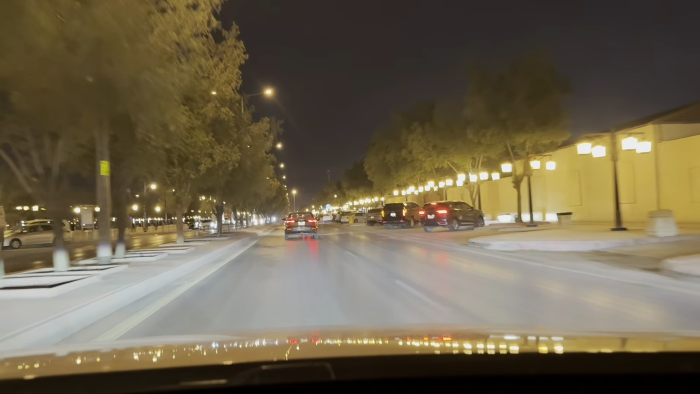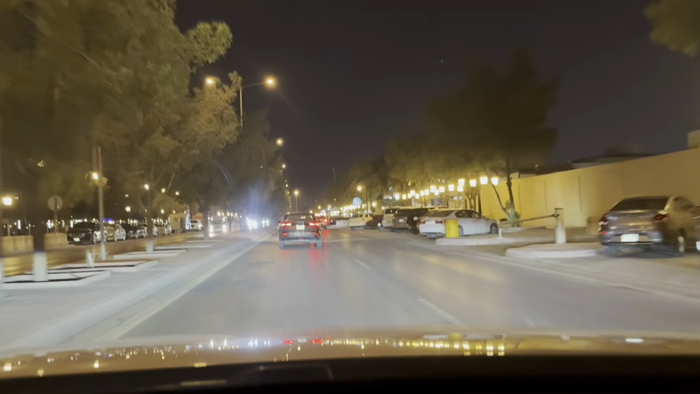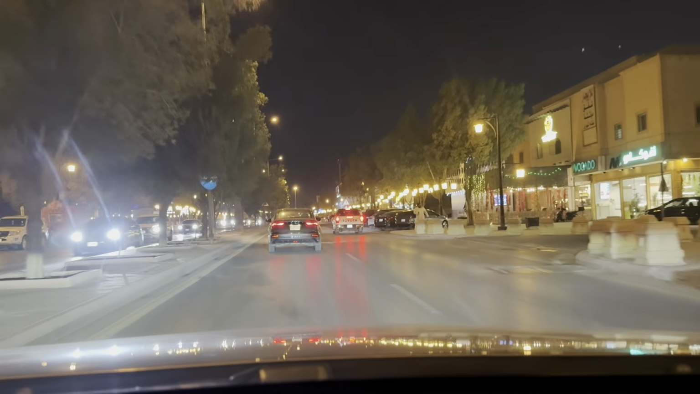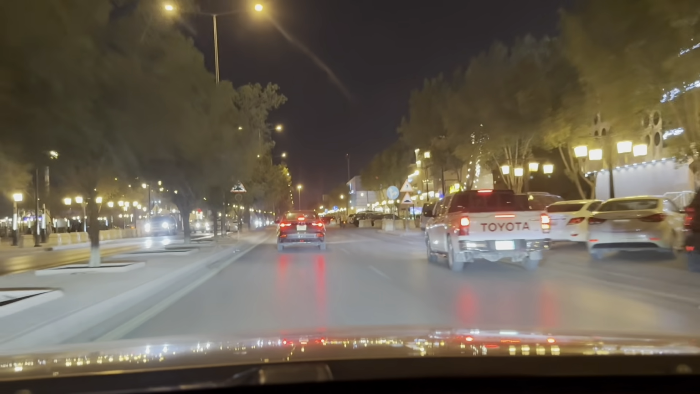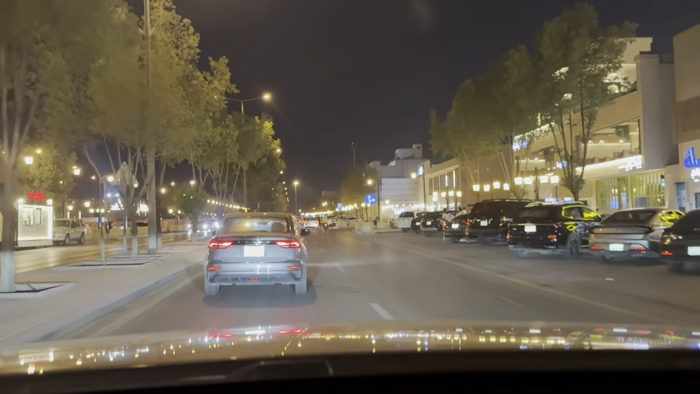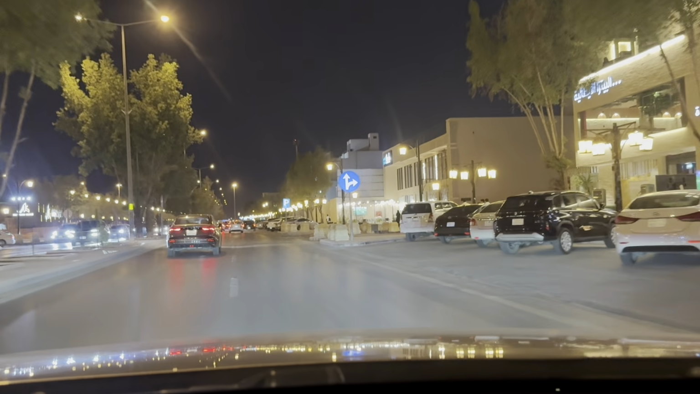This road, if we go straight on it, it leads to the ring road, and now we have to find a place where we can park. Gladly this mobile holder, it's turning out to be really good actually.